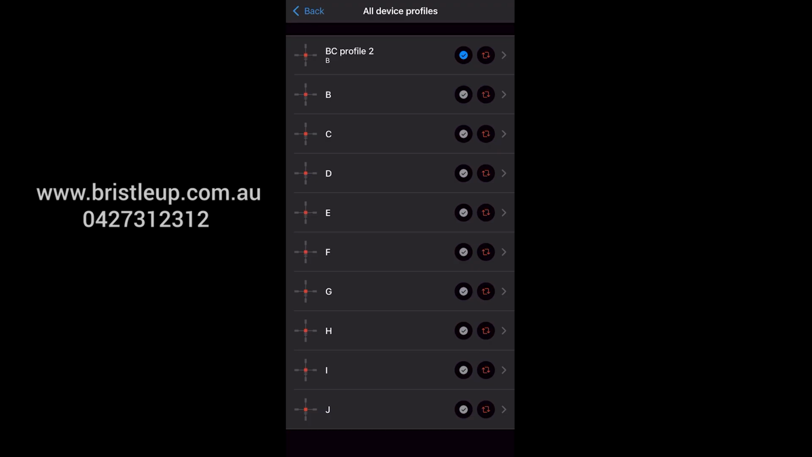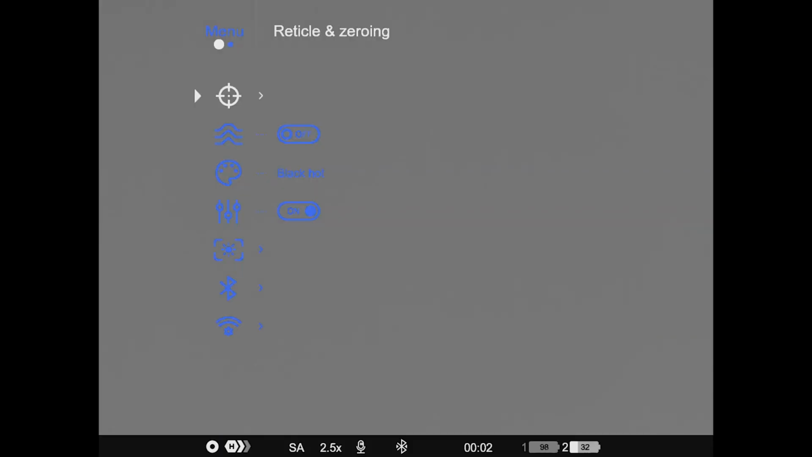Now that will load that onto the thermal in the first zeroing profile slot. If we go over to our thermal and go to reticle and zeroing, you'll see that in our profiles there, BC profile 2 is active and it's ballistic, meaning it comes from the app.